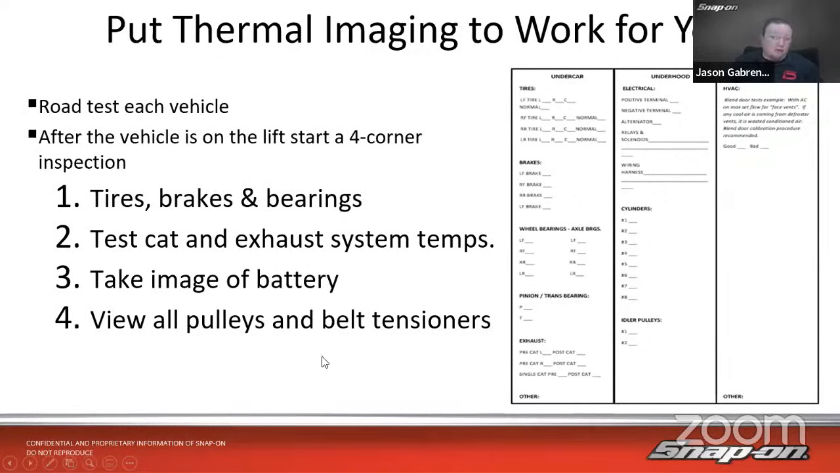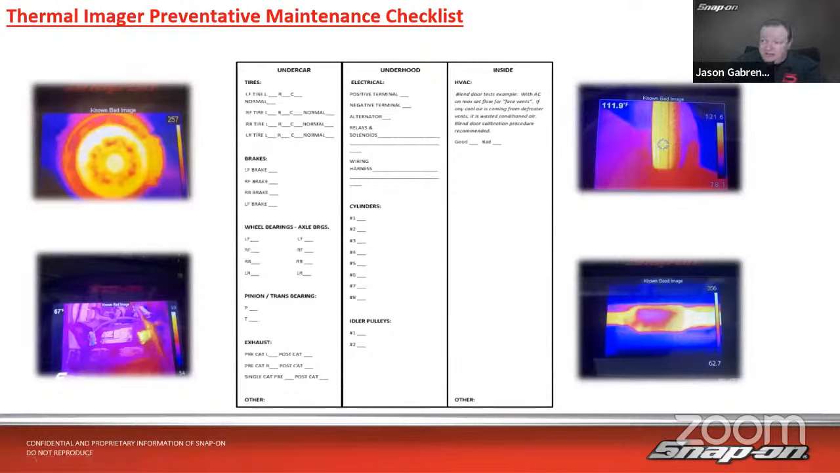See what's going on. Here's brakes, right? We got brakes on the left. We got a bad battery there. We got a cat there. We got an alignment. We saw that one earlier, right? We can have all of that on a preventative maintenance schedule. We can have a preventative maintenance checklist. We can add these images as well.